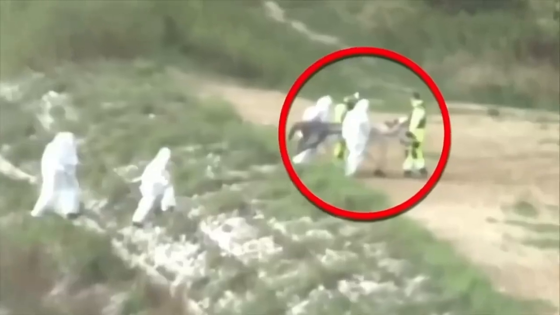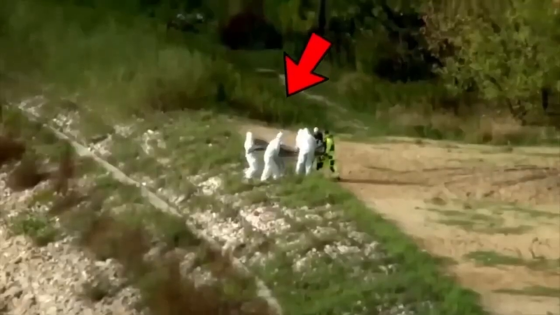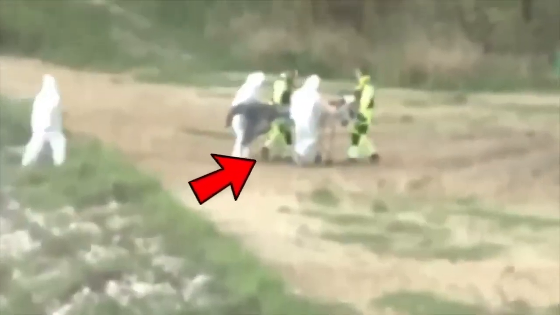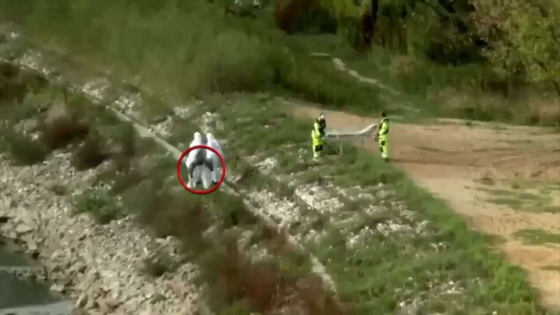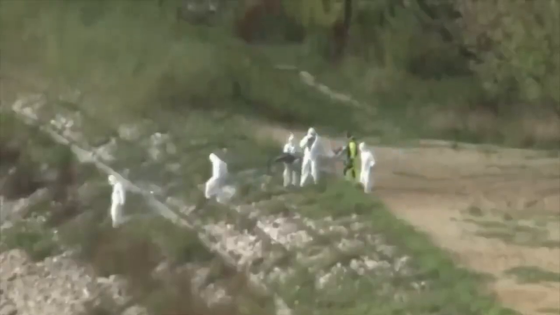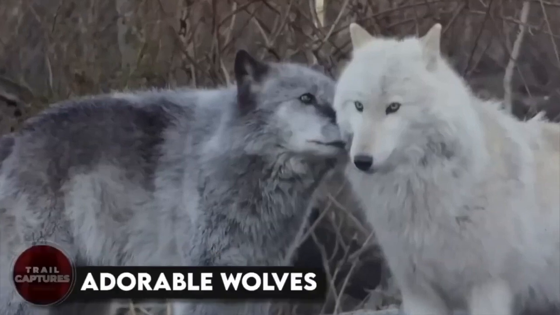This image was taken from a video which shows some researchers doing something strange. You can see a group of people dressed in white and yellow on a deserted beach. They seem to be picking up something from the ground and putting it on a stretcher before taking it away. And of course, we can even see the tail of a creature in the video, which only points in one direction. A mermaid! How crazy is that?